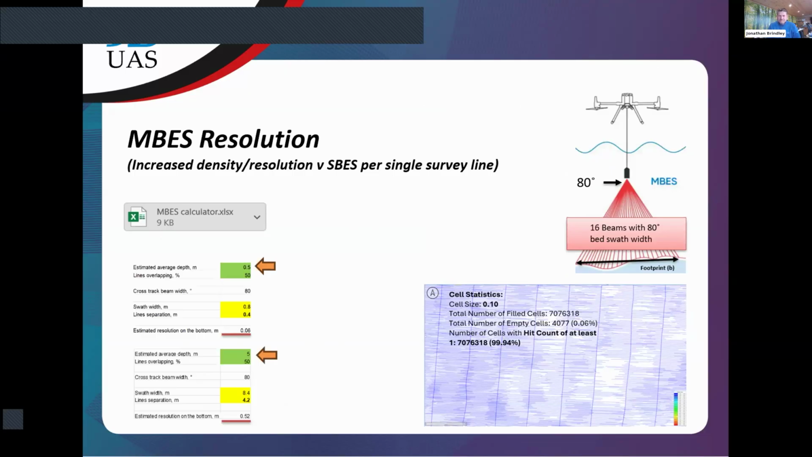So yes, for different types of surveys, we have different requirements for features detection on the bottom, how small features or objects or holes or rocks we can detect. And here are numbers from statistics from a real survey.